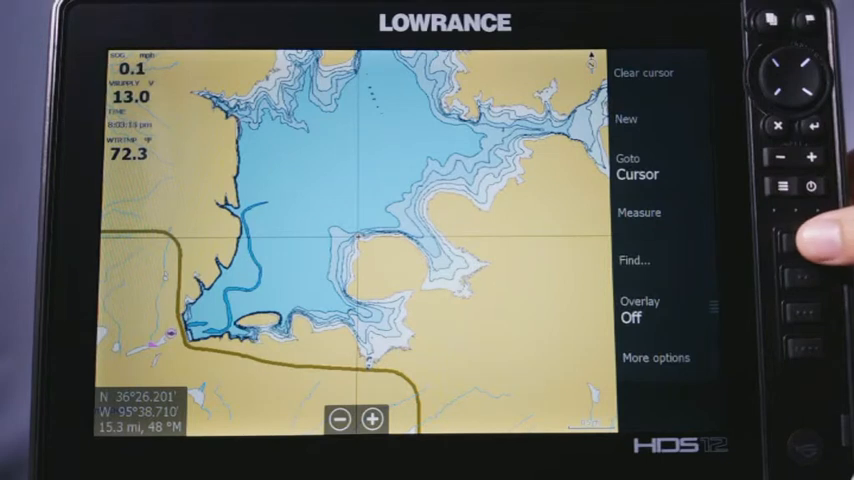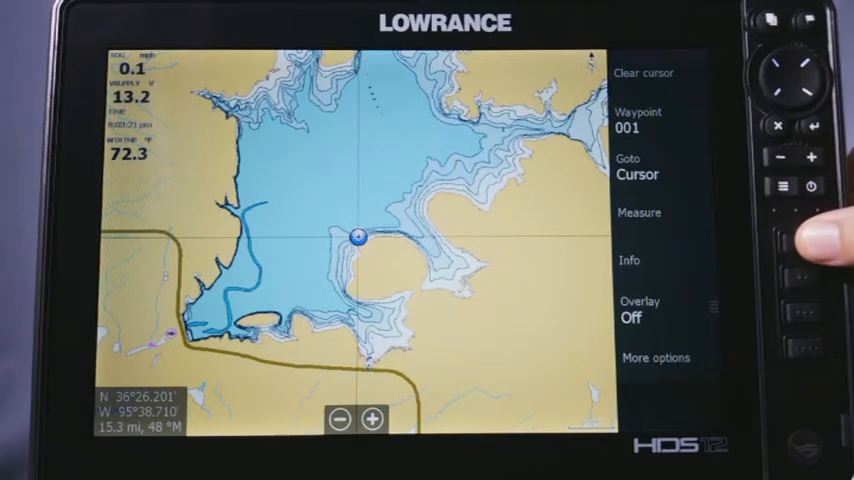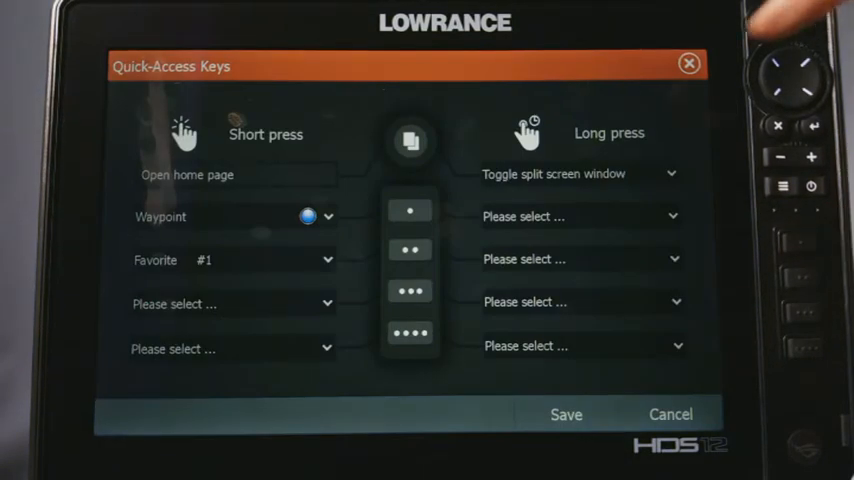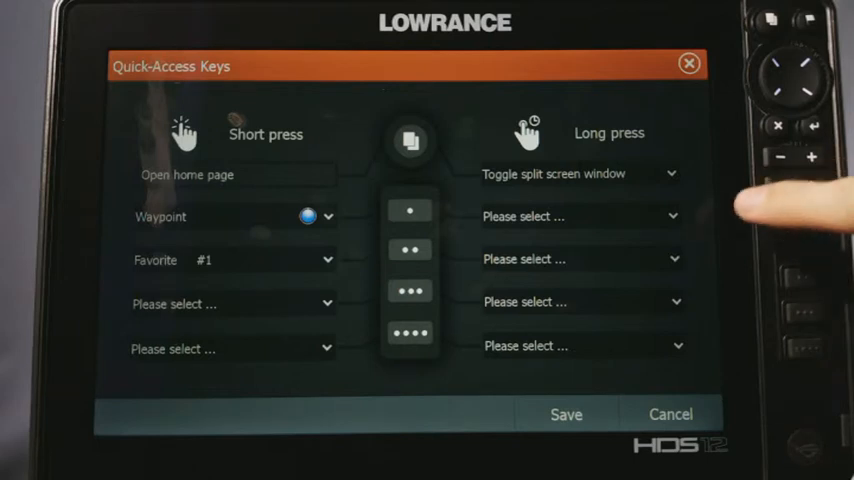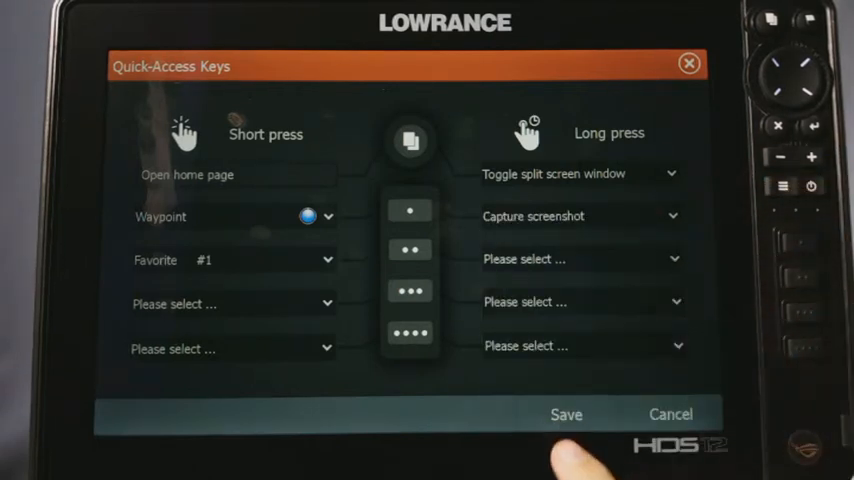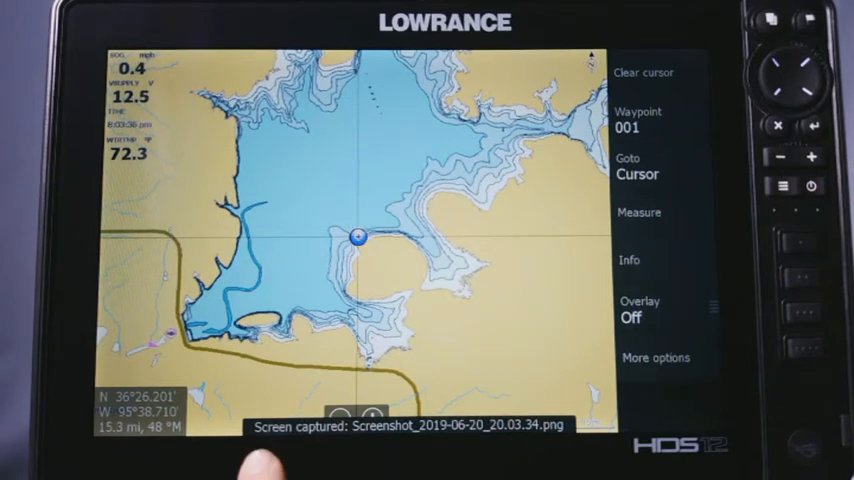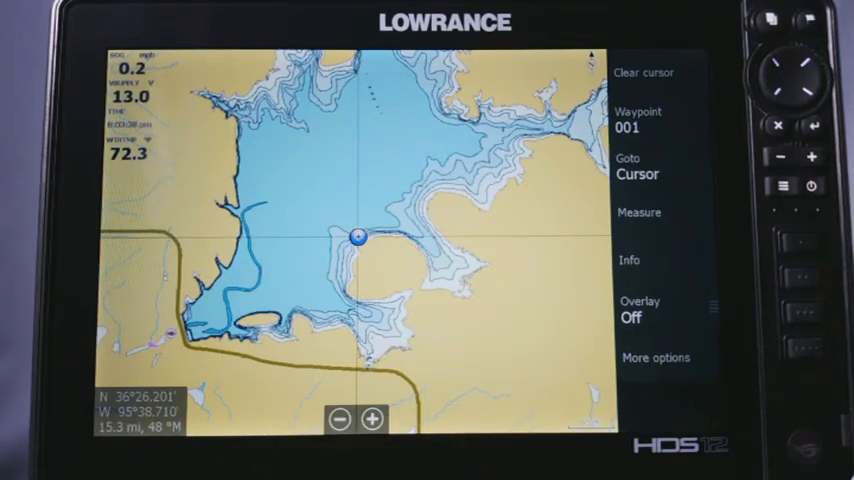And while you're using your unit, all you do is you can just press it once to set, like here, like I said, a waypoint where I was at, waypoint at cursor. Or if I press and hold it down, it takes me back to this screen because I don't have one set. Or let's say I'm going to set, we'll do a screen capture for the long press. I save. Now if I press and hold it down, as you can see, it saved a screenshot. So it's as easy as that.